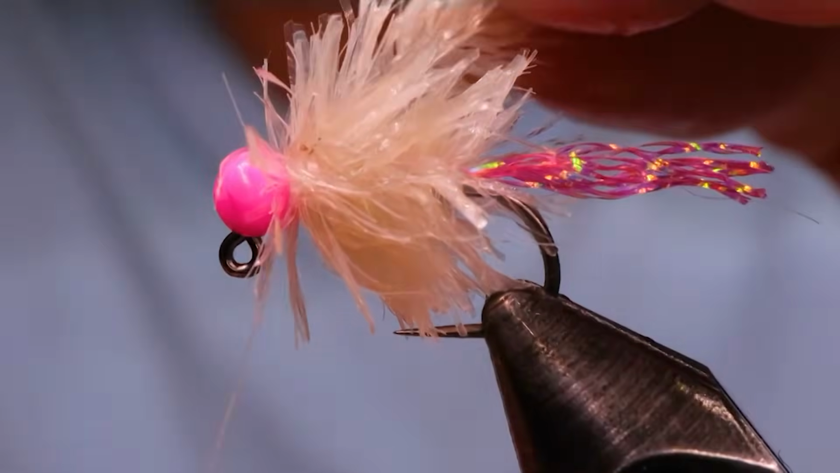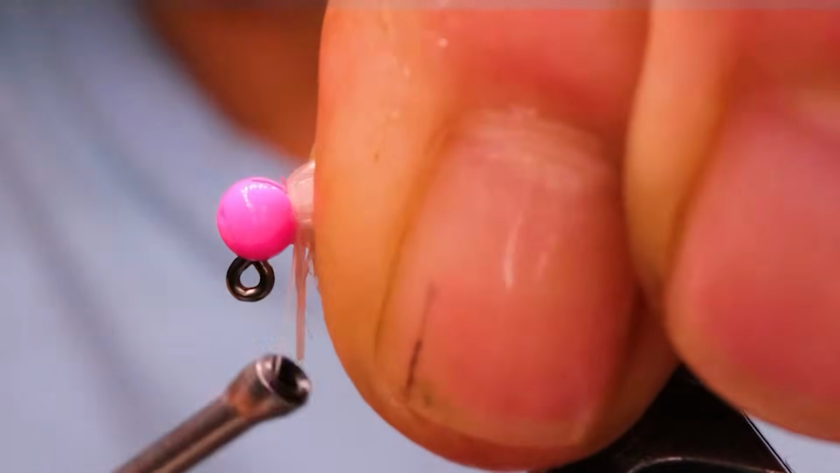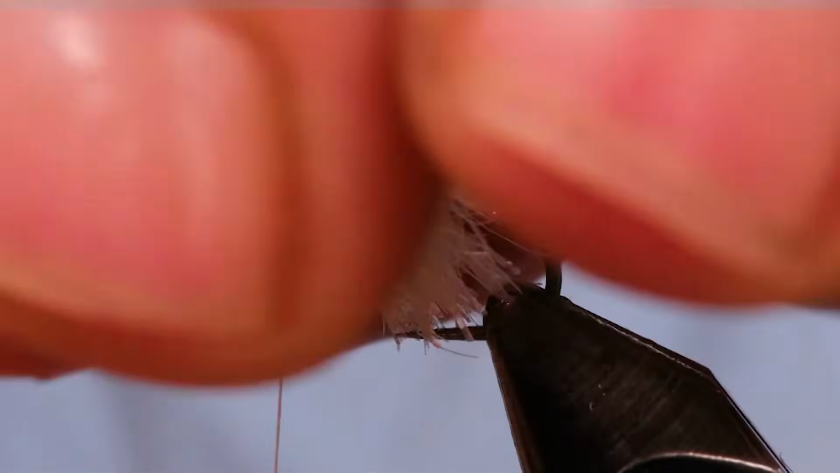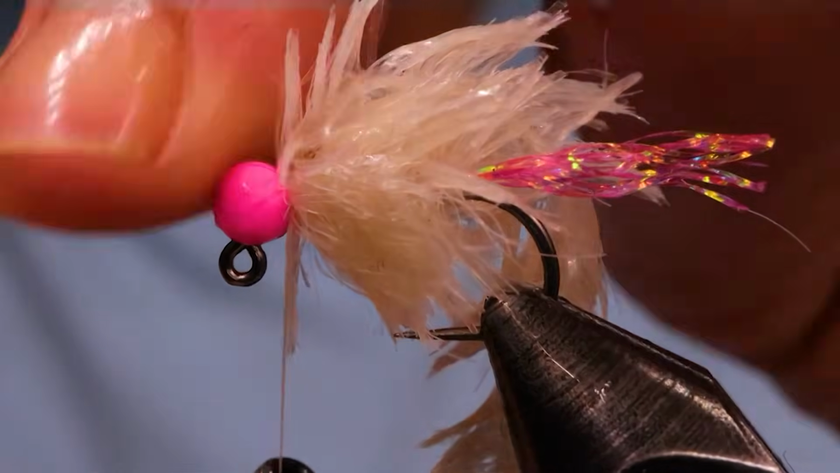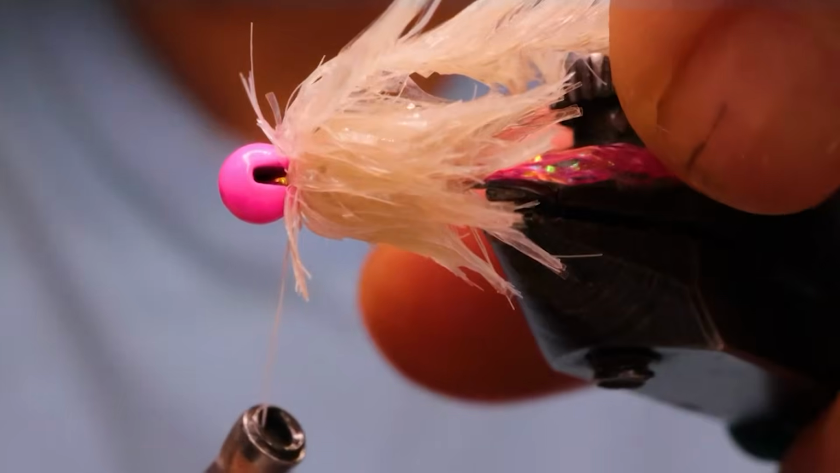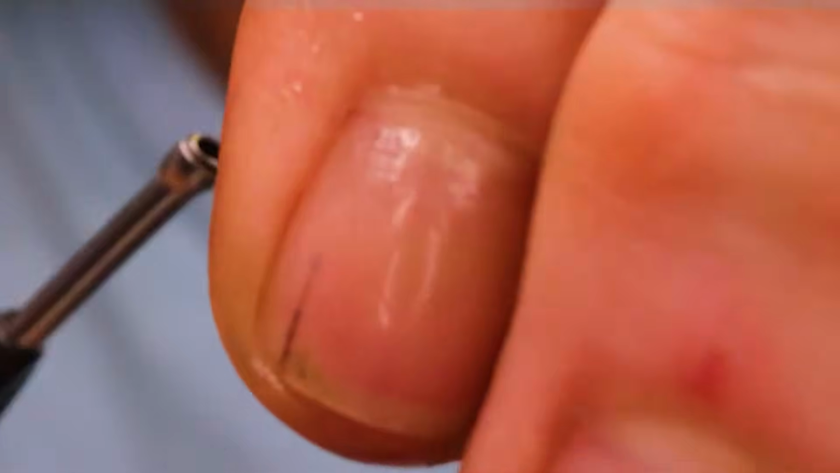You could use a pink collar on this fly, but I'm just going to use the plain white thread. I meant to say I tied that bead in forward, so the hole is at the front, and I've got the slot at the top to help it hang right.